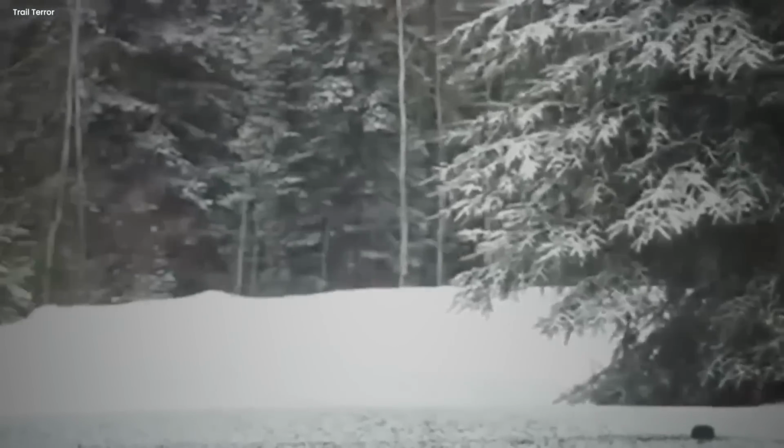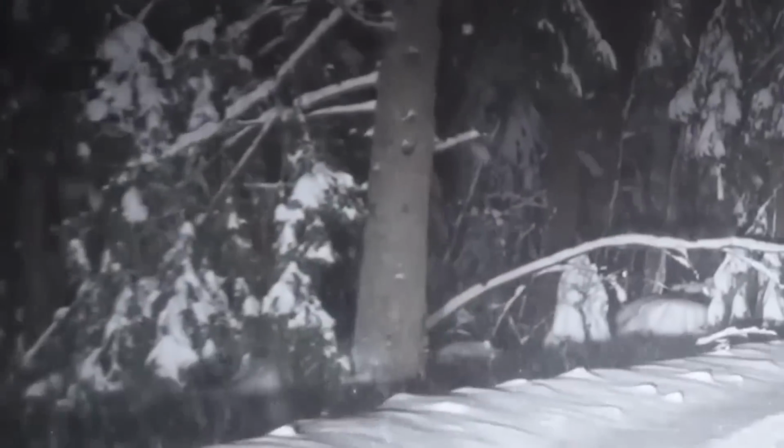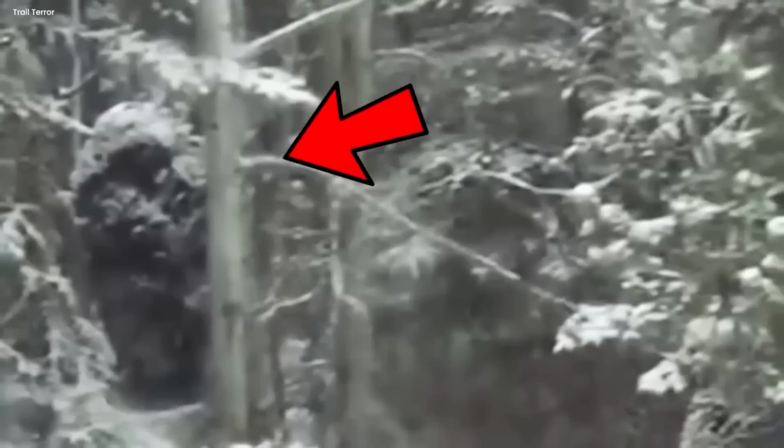Little did he know what he'd capture with his camera. The world was blanketed in a deep layer of snow, untouched by human presence. Then, out of nowhere, his camera revealed a mysterious figure hidden among the trees. This creature stood out against the white backdrop, a massive form like a guardian from the ancient past.